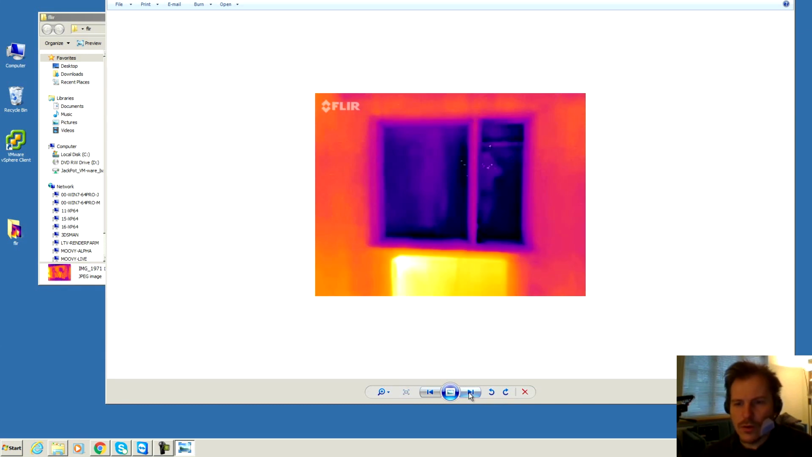This is a window on the first floor, second floor maybe, the upstairs. There's a hot radiator right here. Oh, it's not hot, it's just warm. And this is a single layered glass window, and it's very cool. A lot of heat is going out that way.